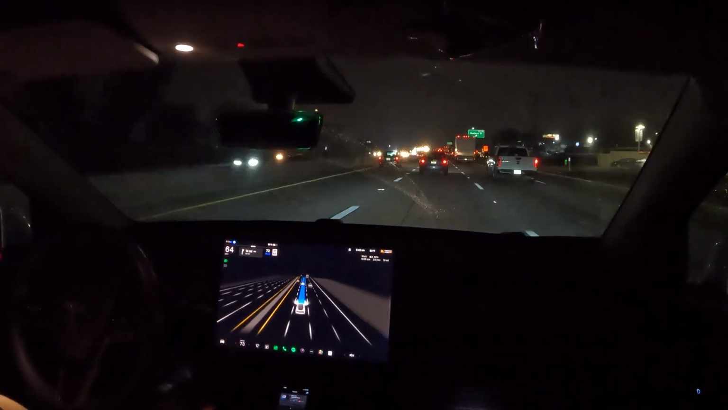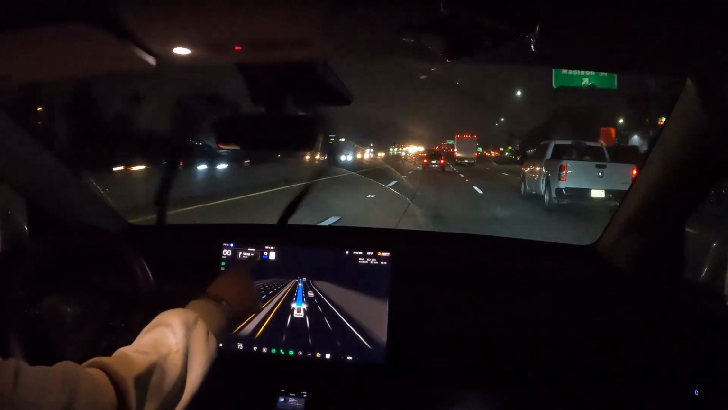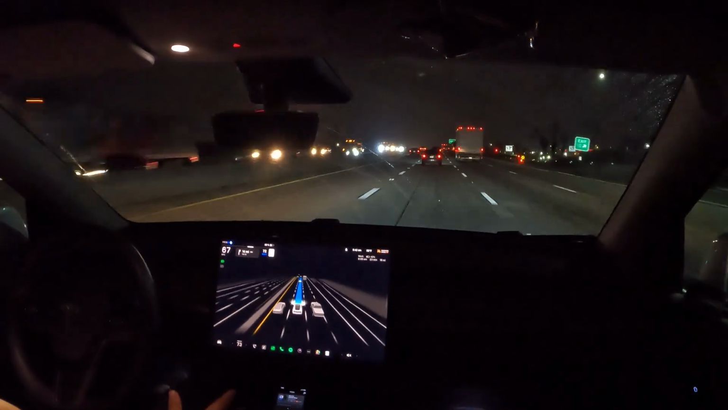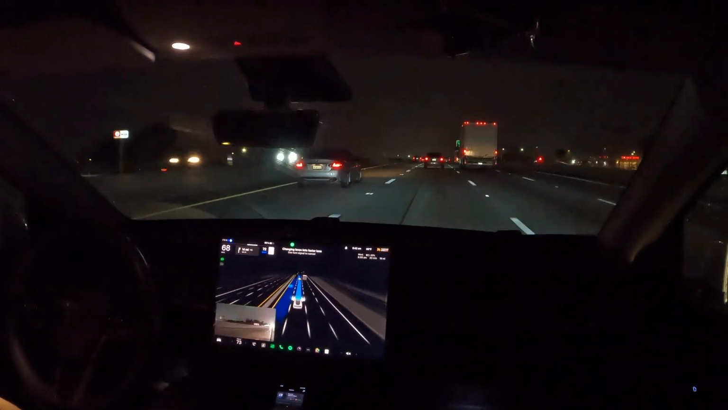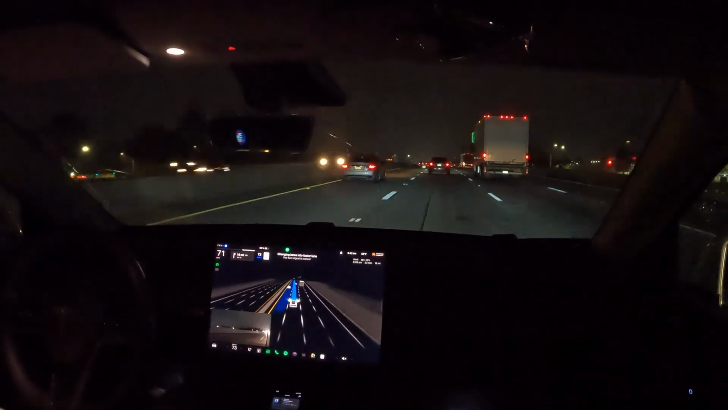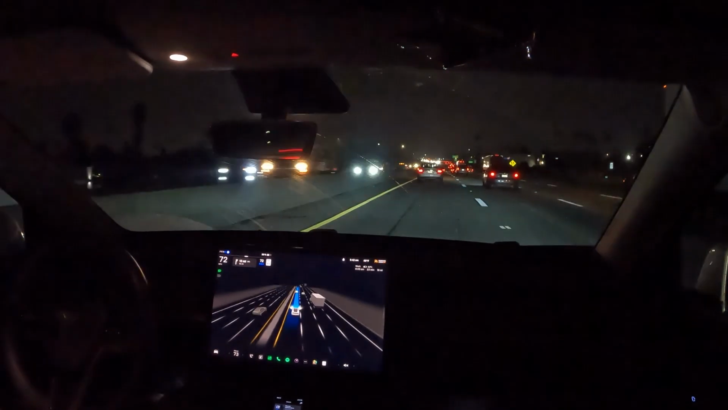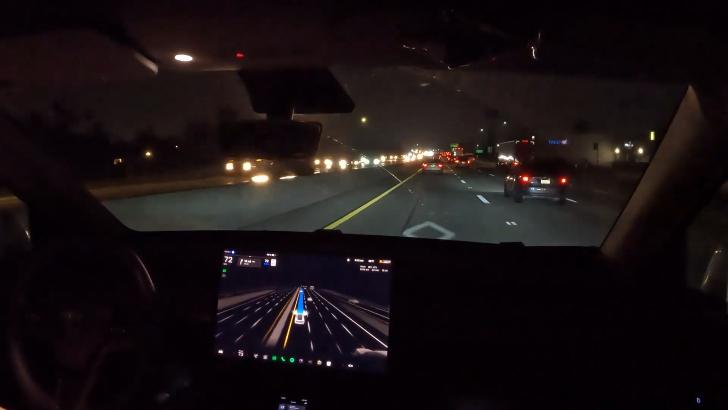So right now the speed limit for this highway is about 65 miles per hour. I don't know if you guys can see, the max speed is 72, and we're doing about 68 miles per hour at the moment. So it's keeping up with the flow of traffic. Now we're switching to the HOV lane.